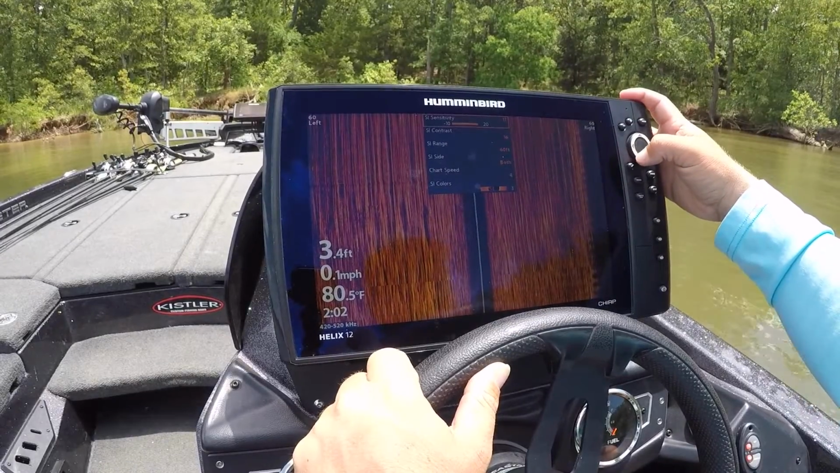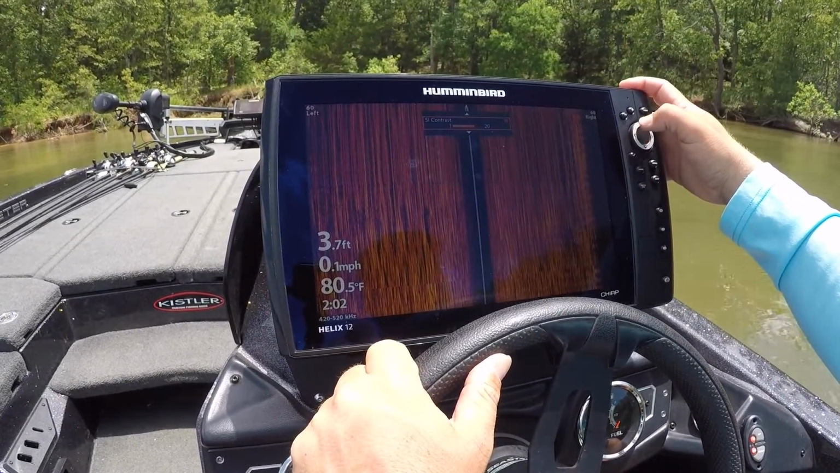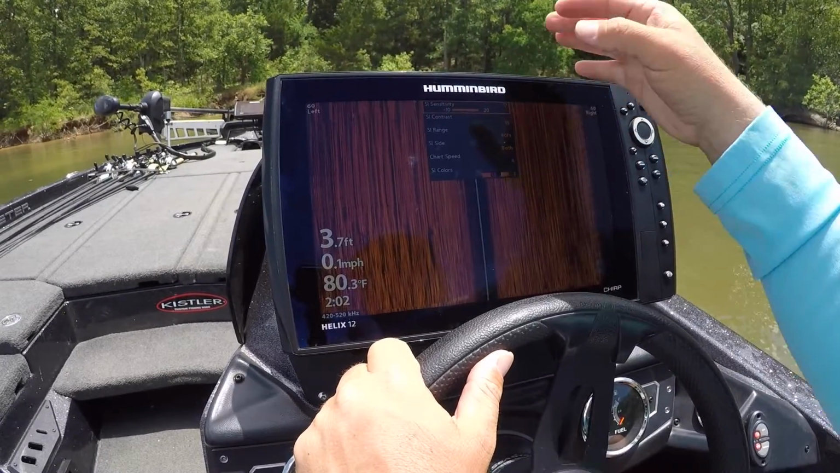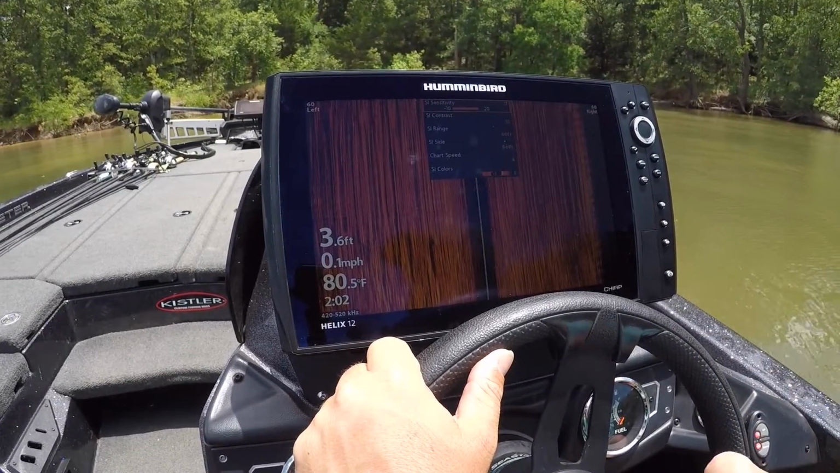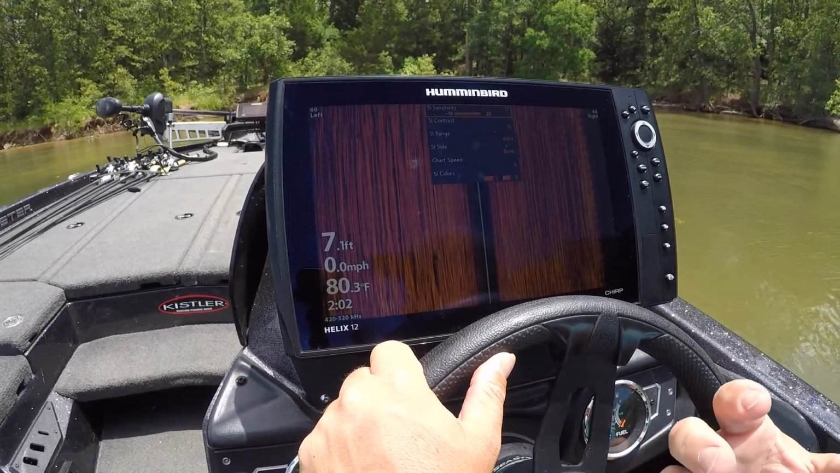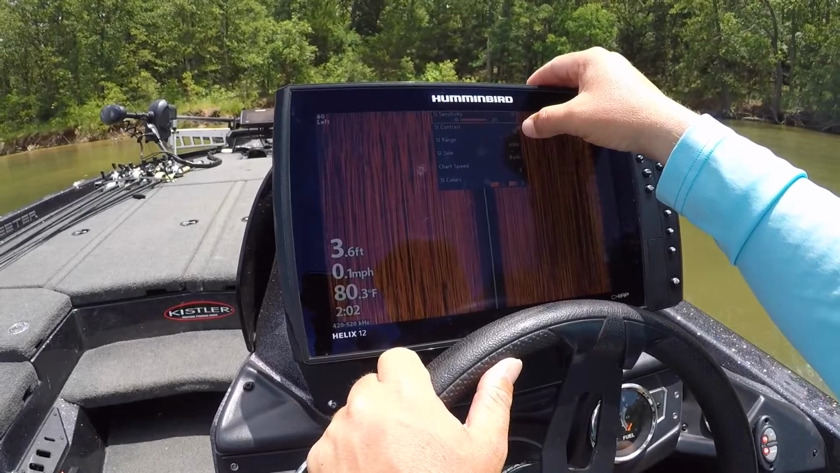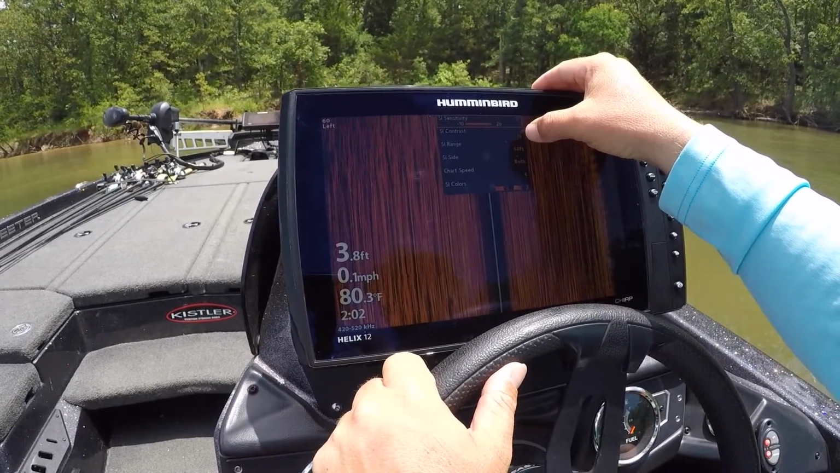Let's talk about settings over here. On this particular graph, I've got my side imaging on 17. Now that's going to vary. The deeper I go, a lot of times, the higher I'll have to take that side imaging sensitivity, and I'll keep the contrast the same as the down imaging. I'll keep it about 2 points below.